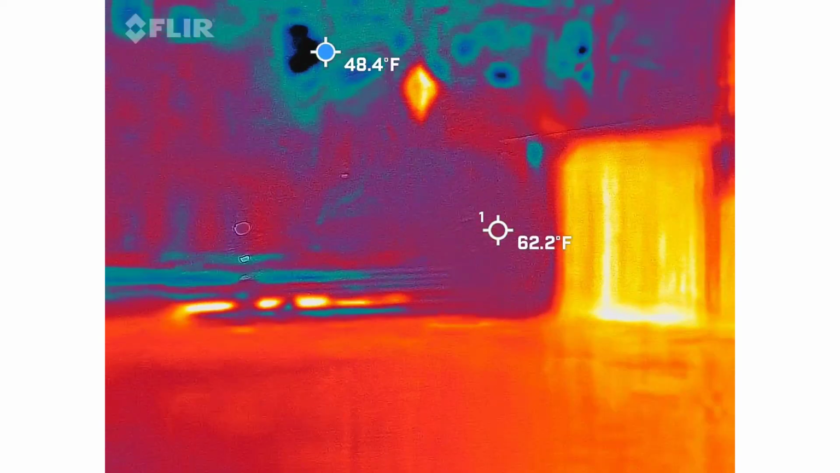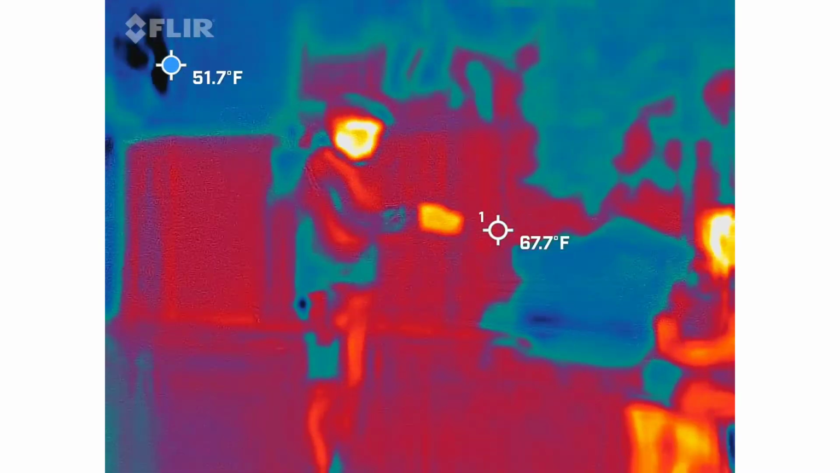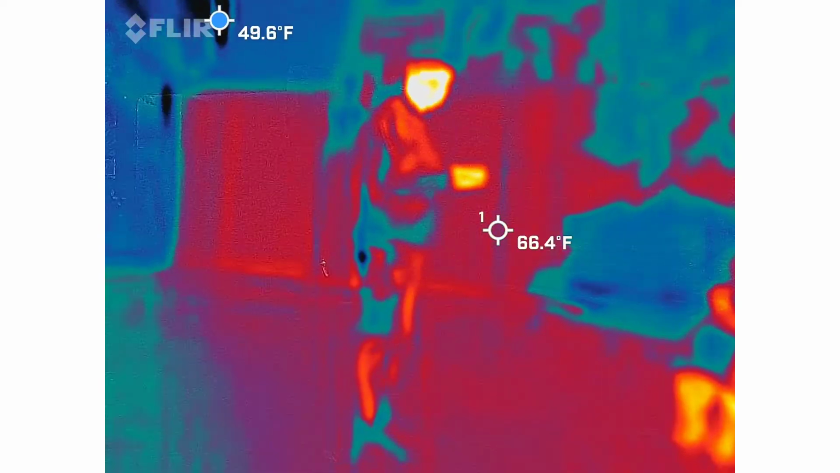With yours, because they don't have handles on them, you're going to pinch the corner where it bends, and then you're barely going to hold the bottom. They should work the exact same way, either open or close.